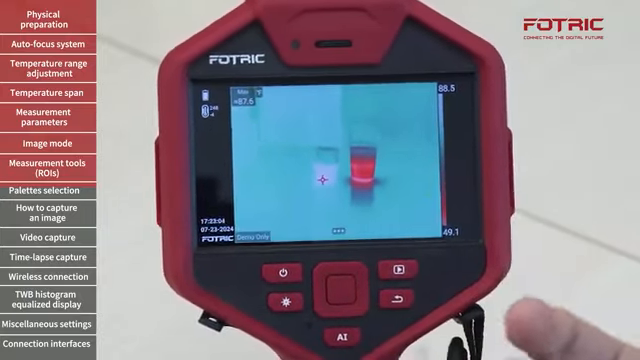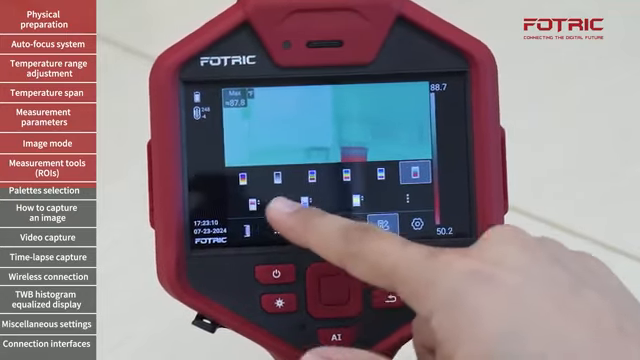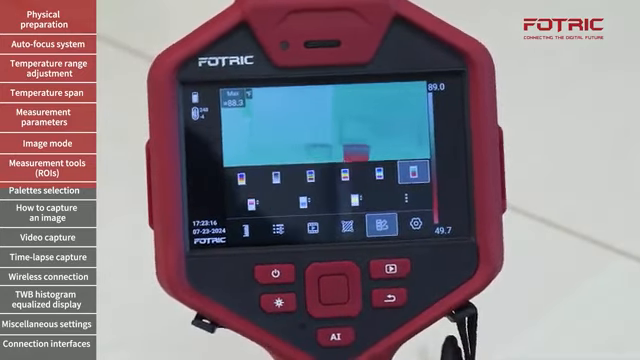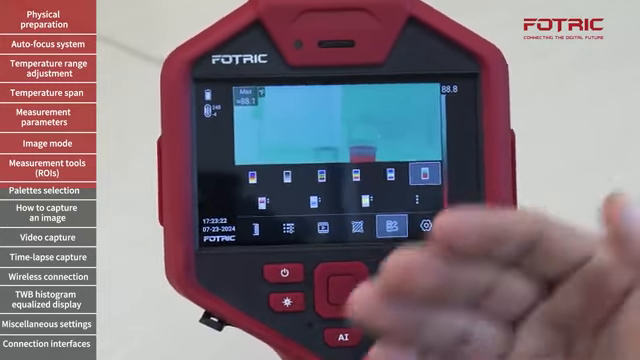And the camera also offers isotherms. In order to access the isotherms, I will tap the palettes and I have above, below, temperature, and then in between. This is a quick way to identify equipment that is overheating or above manufacturer's recommended temperatures.